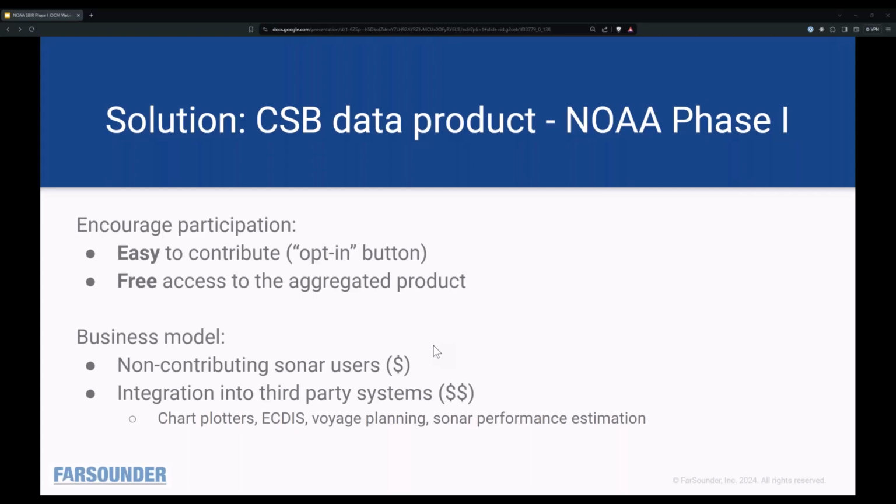And also we want to incentivize them to contribute the data because that adds value to the product. And the system that we're using at the moment is just if you contribute to the product, you can get access to the product. And that solves the incentivization part of the process.